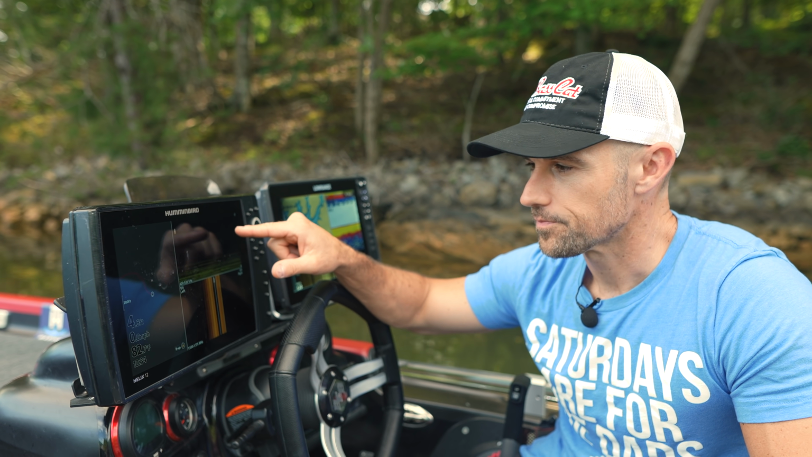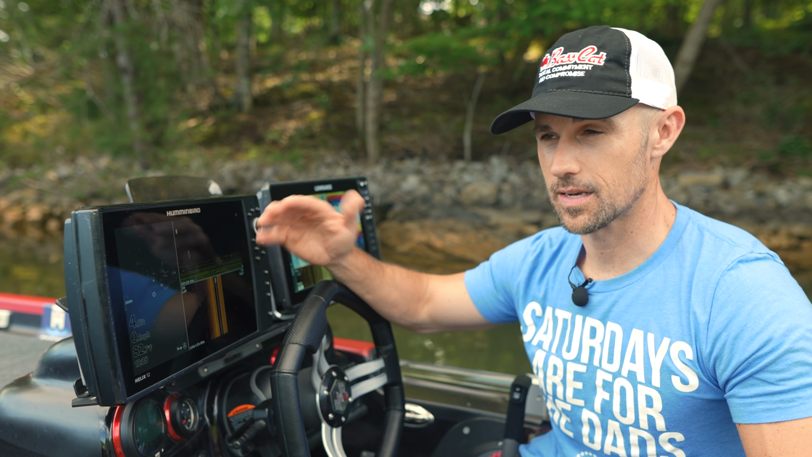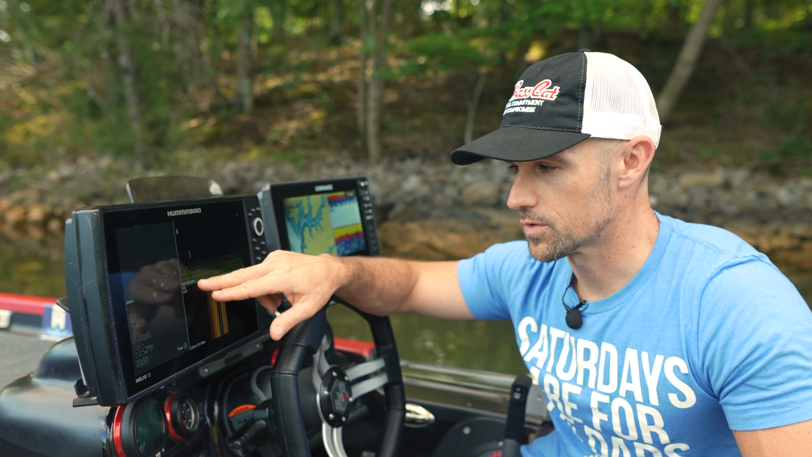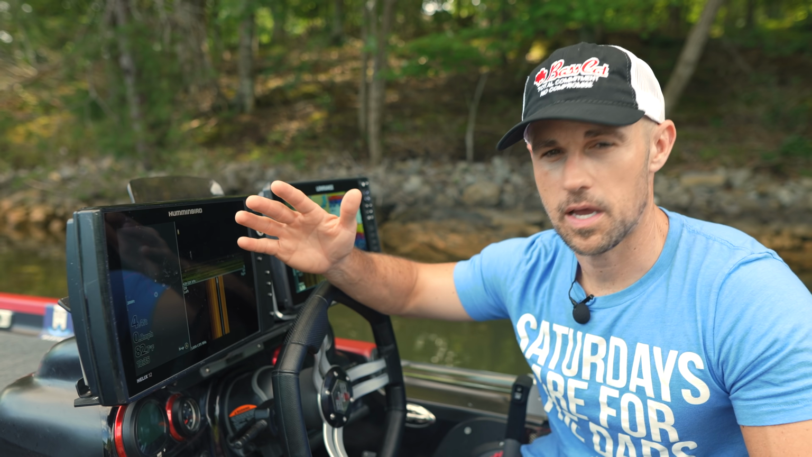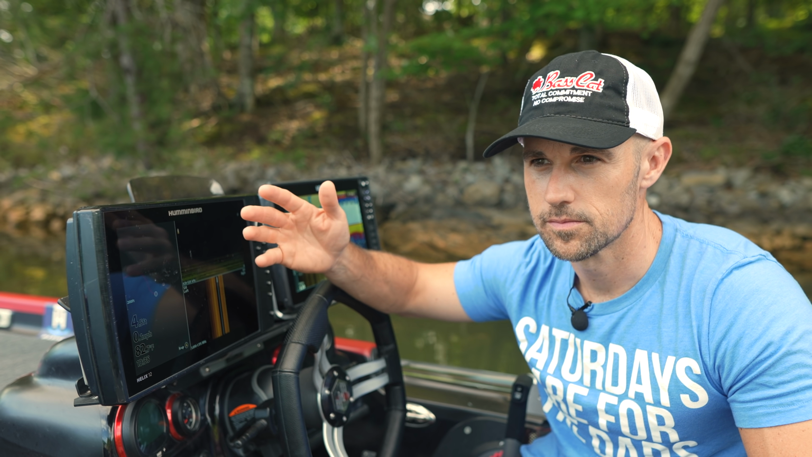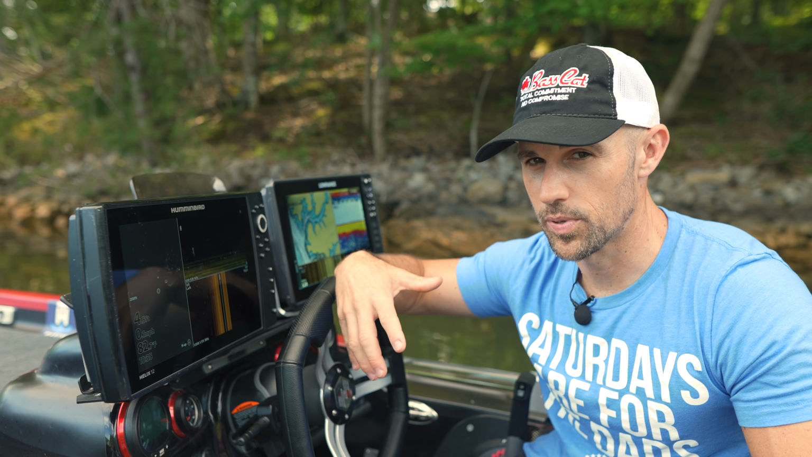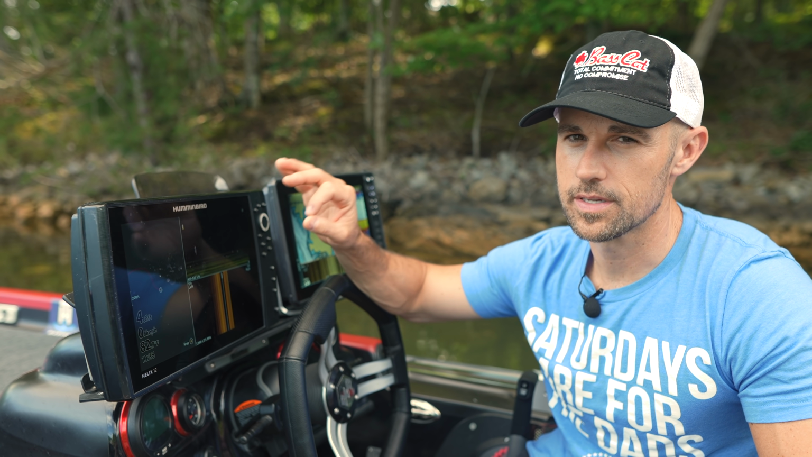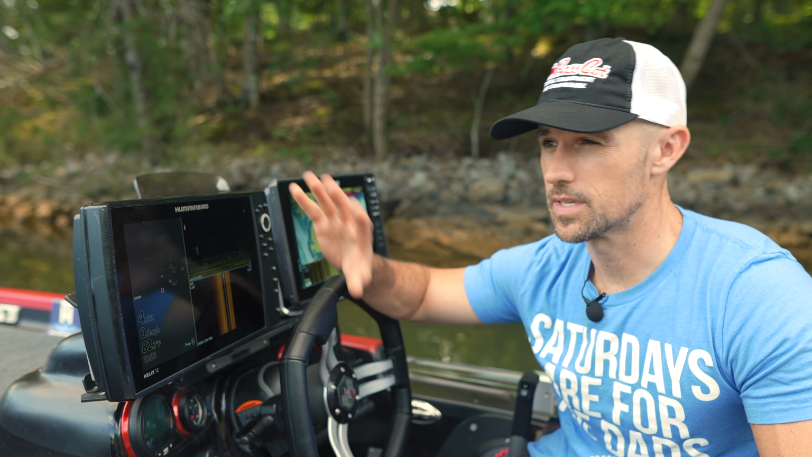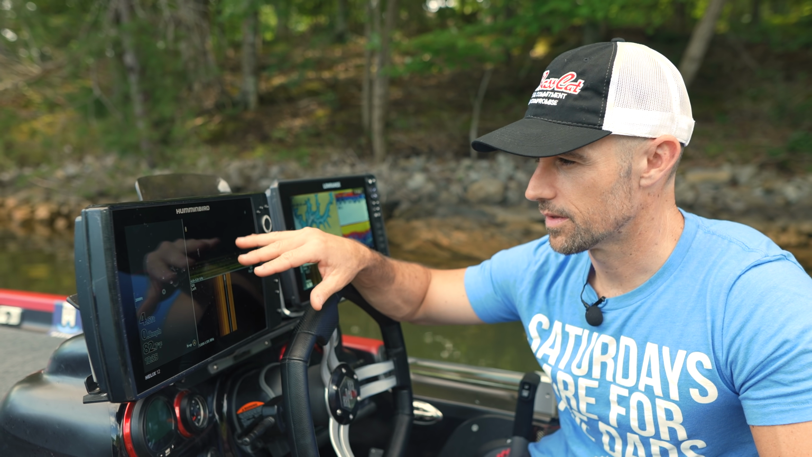But the down on the Humminbird, I actually took it out of the mega settings and went back to the traditional 420 to 520 kilohertz, which is the not mega, it's the regular, whatever they want to call it. I thought that was a little clearer picture for me in shallow water, deep water, all around. For deep water, you can really dial in that mega and it can get really good, but then you go into like 6 or 8 foot of water and you kind of lose a lot of that. So that's why I went with that.